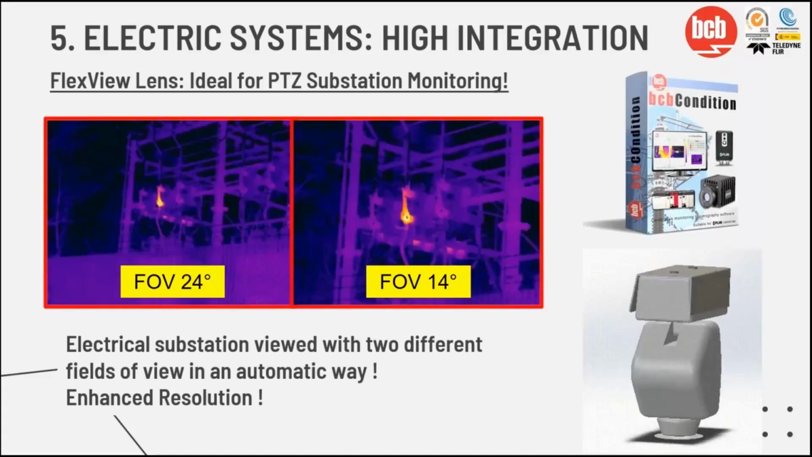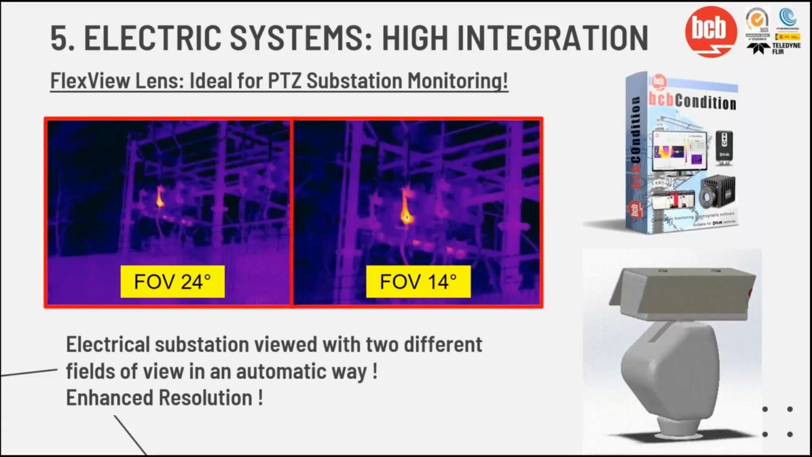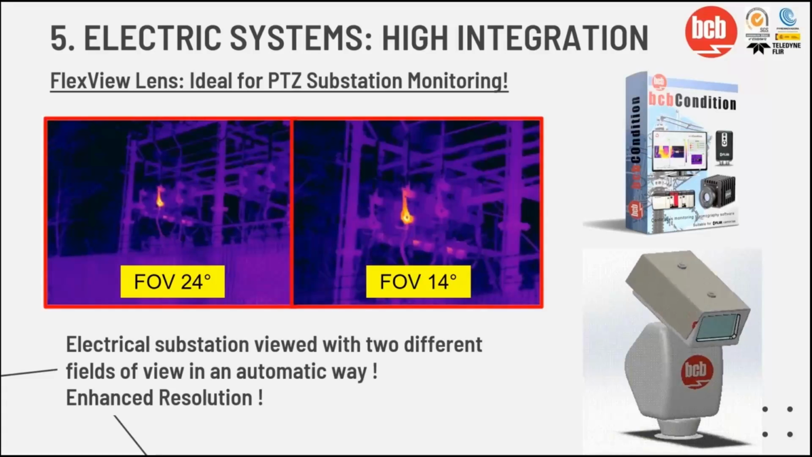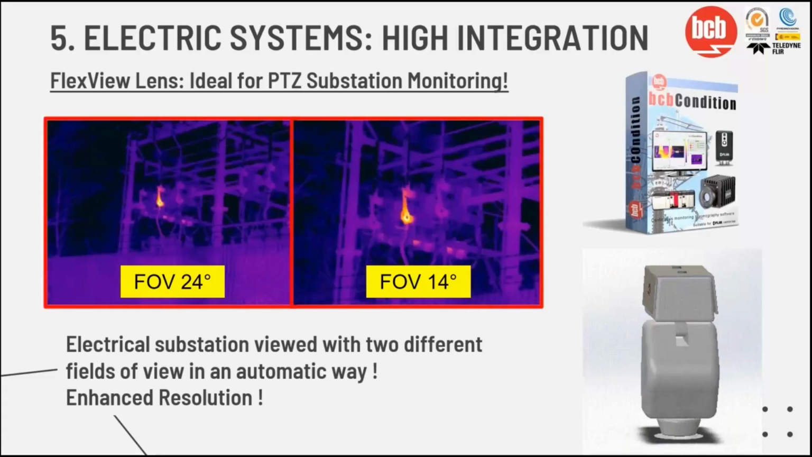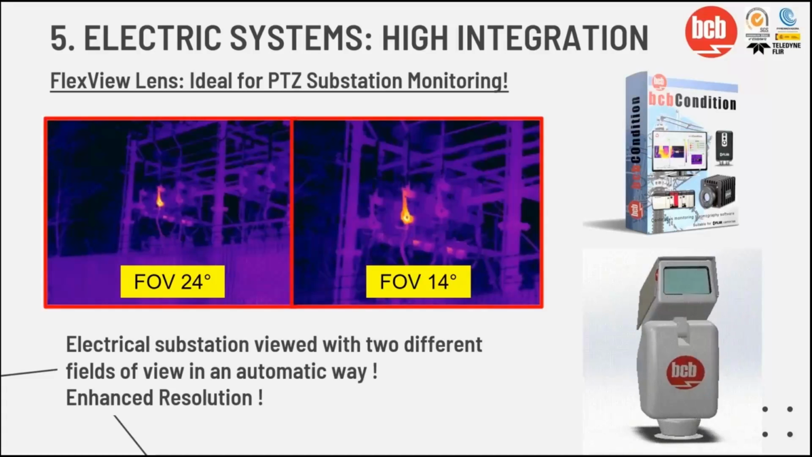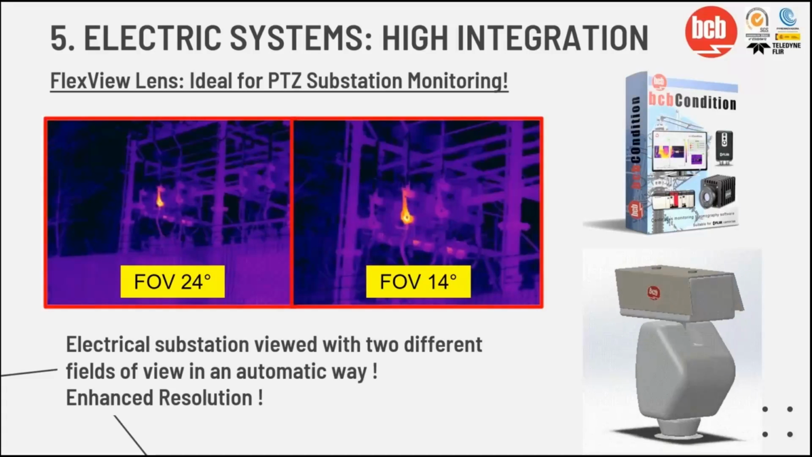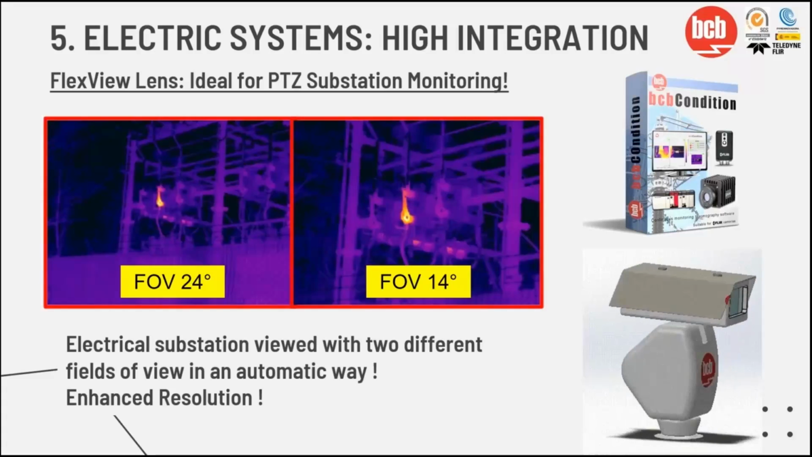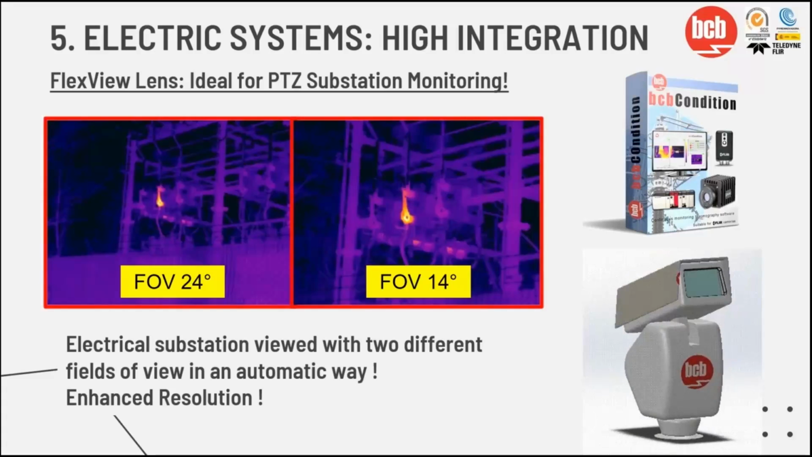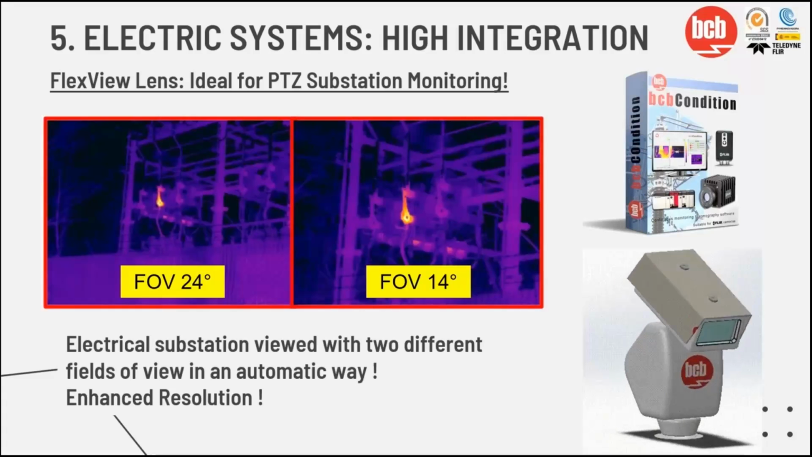We point to some part, and now we check that there's a really hot spot, and then we zoom in. So you go from 24 degrees to 14 degrees, and you check and confirm that there's a hot spot there, and there's a possibility that there's probably an accident there, or it's going to be dangerous for the substation. So this is now possible, the new Flex View lens.